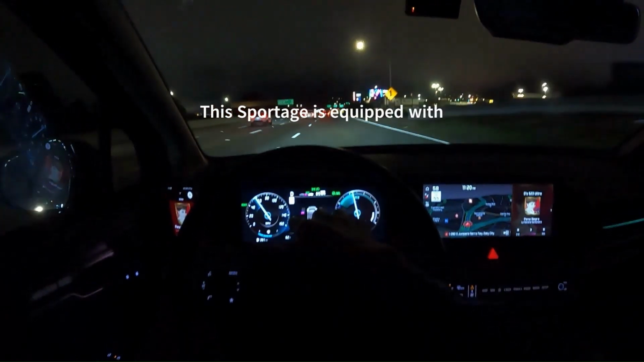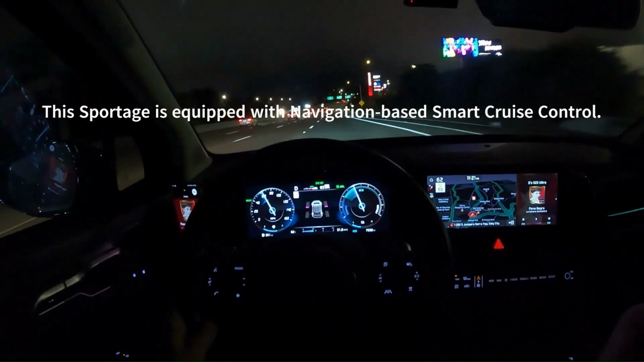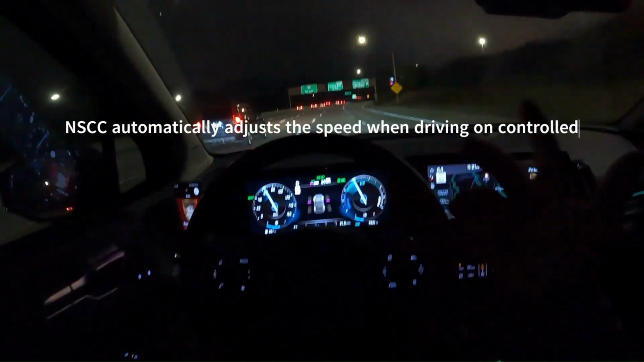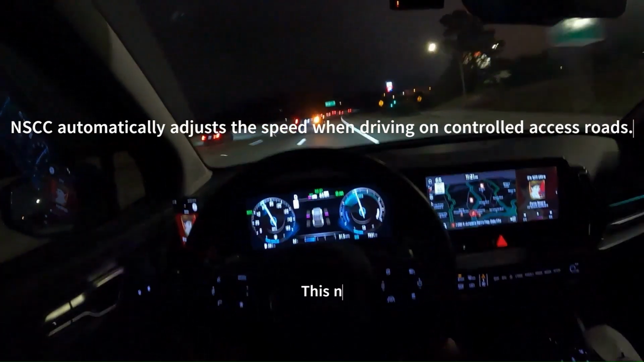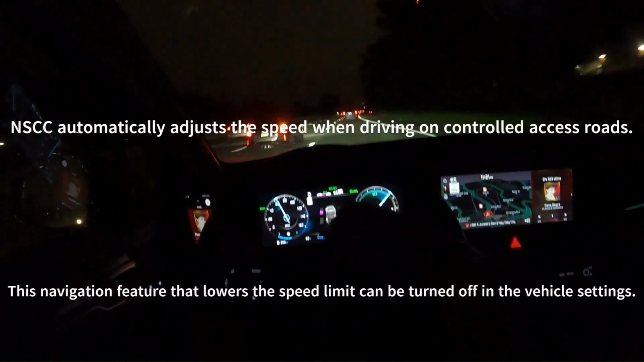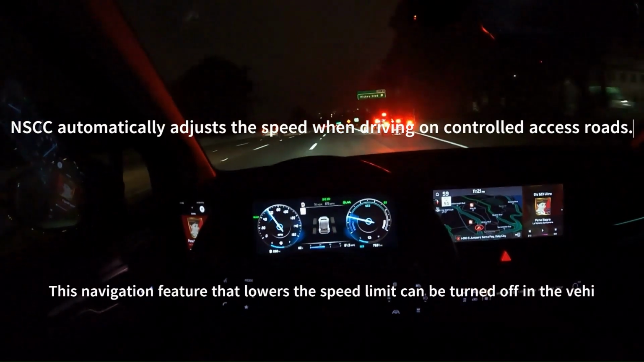It automatically slowed down in this area here because I have it on cruise control and it's a merging lane, so according to the navigation, I guess that's the safe speed that it recommends. Still showing 55, but I had the speed set at 65.